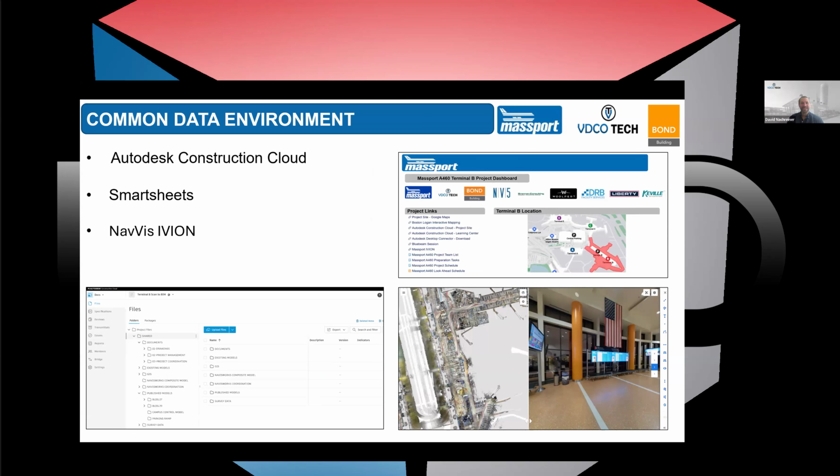Just a couple other features on common data environments. So definitely ACC was our single source of truth for all information and sharing, and it still is today as we actively are working on Terminal B.